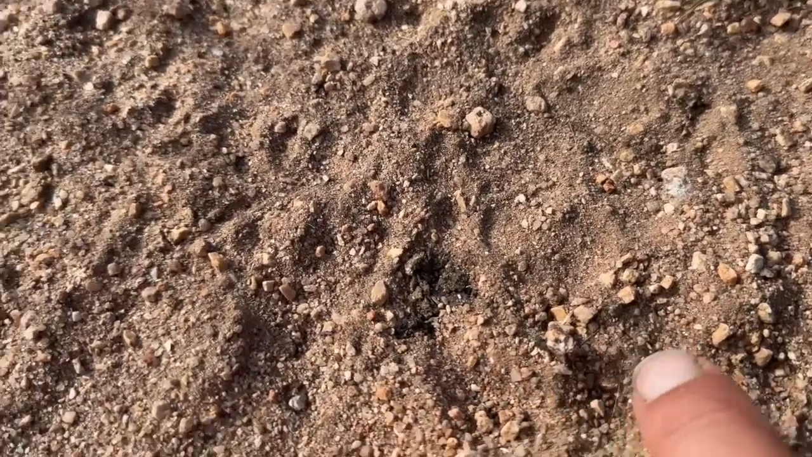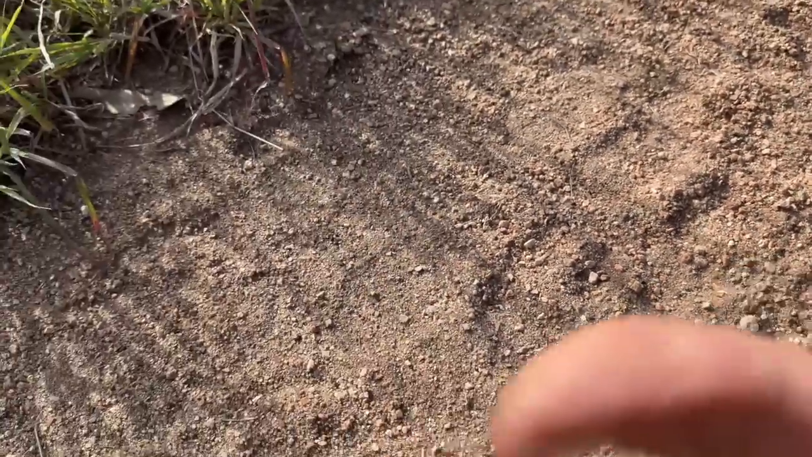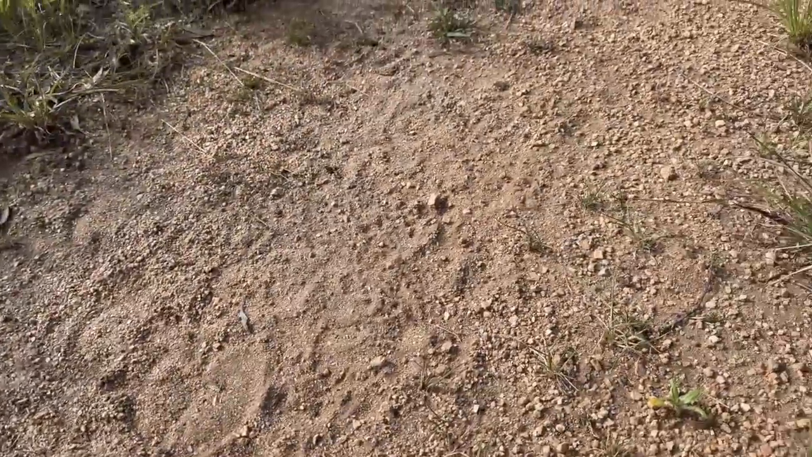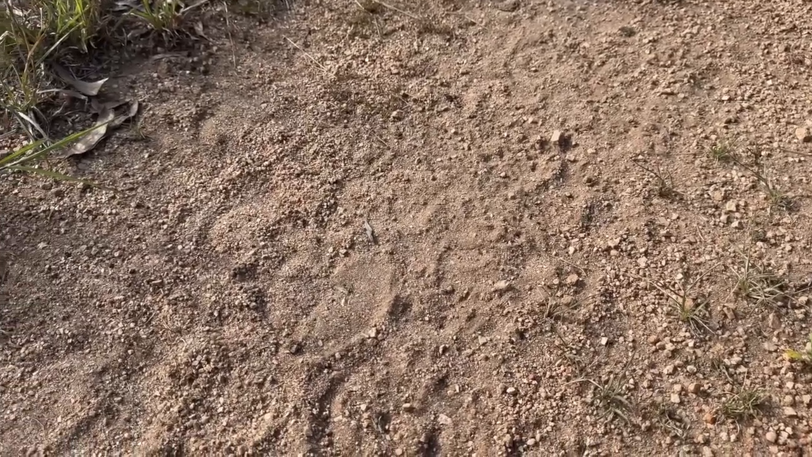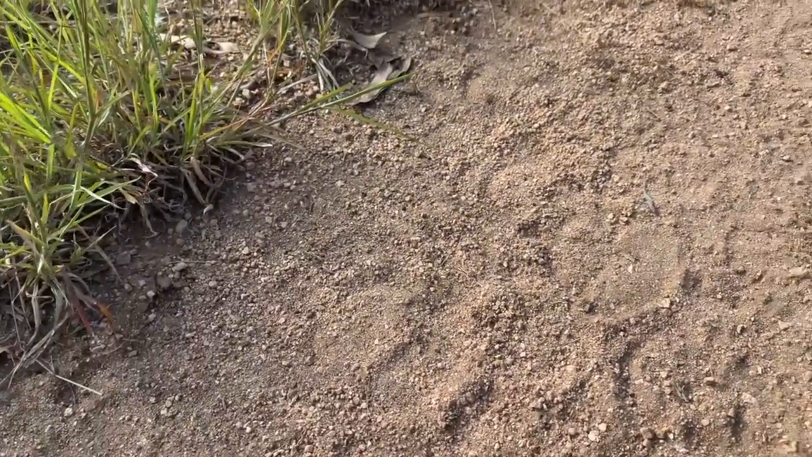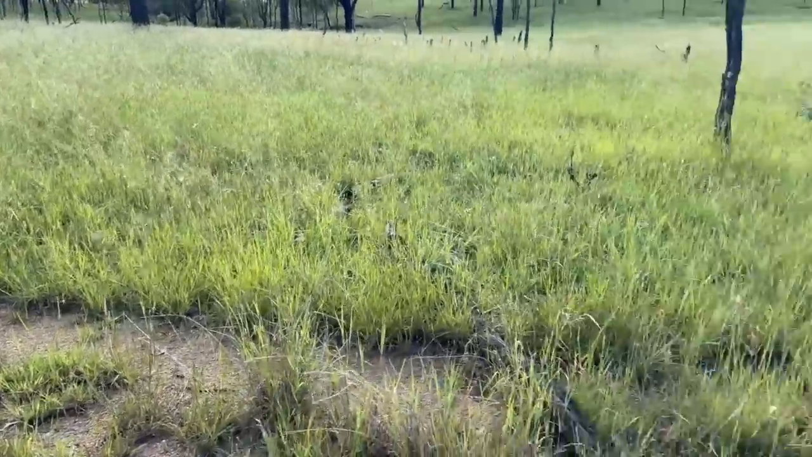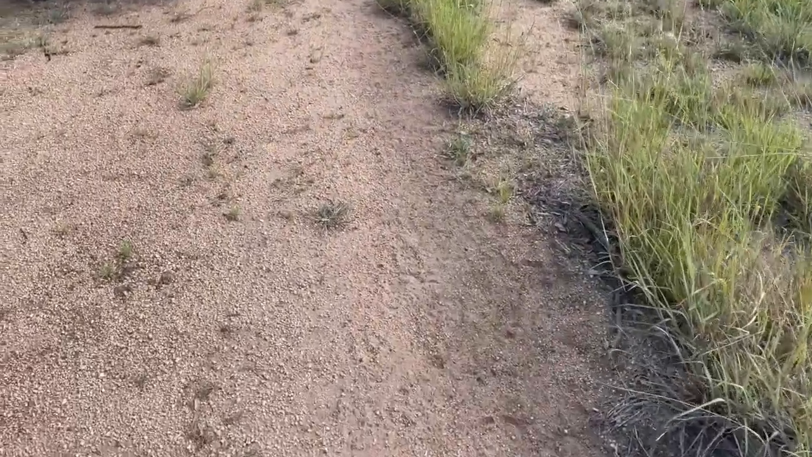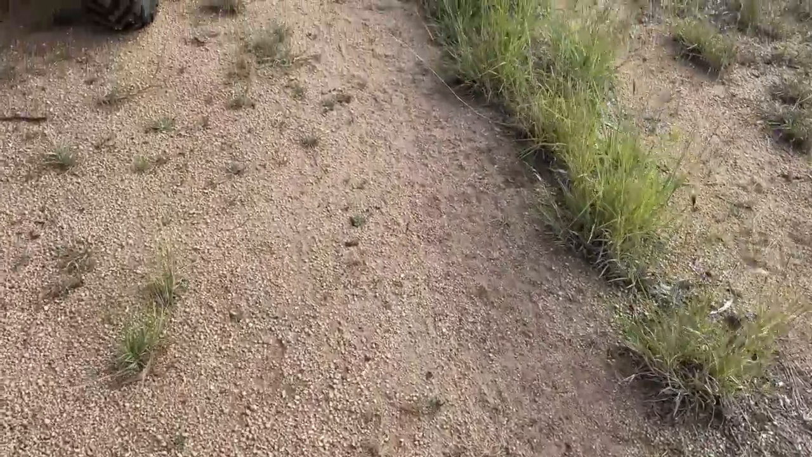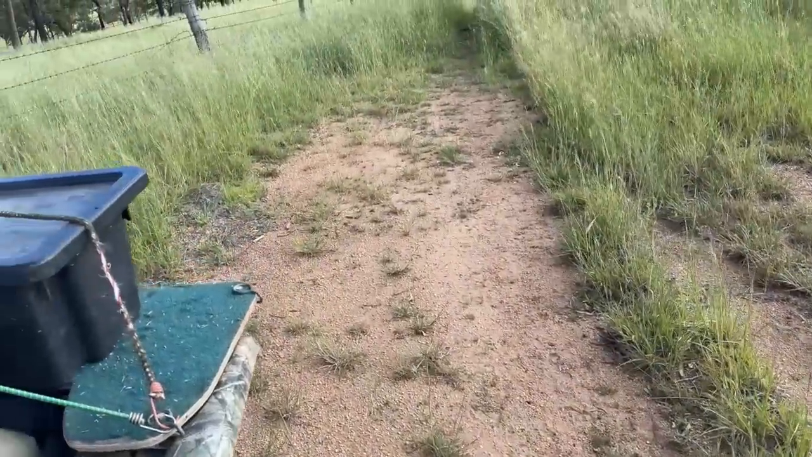You can make it out. I think he's been going back that way though. All this is real granity sort of sandy stuff, and it's very hard to see dog tracks in. Here's another one here. Yeah, they're going that way. So when the track was from, I've got no idea. I think it's reasonably fresh. Not sure.